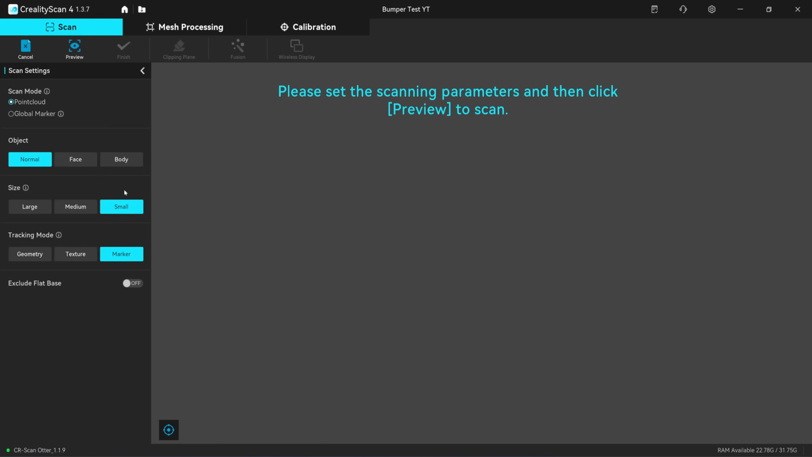Okay, make a new scan, small object, geometry mode, and I will turn on exclude flat base. When you scan on a turntable, I recommend that you turn on exclude flat base. It will track better and focus on the object above the turntable.